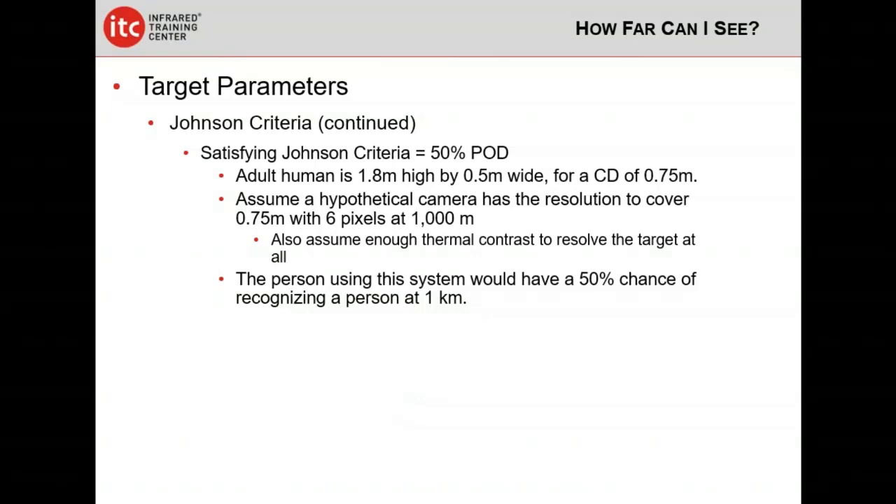Let's take that a step further. With each one of those, you've only got a 50% probability of detection. So let's say we're in the recognition realm. An adult human is defined by the Johnson criteria as being 1.8 meters high by 0.5 meters wide and has a critical dimension of 0.75 meters. So if we're going to look at recognition of that person, we would want to cover that critical dimension with 6 pixels, and let's say we're looking at them from a kilometer away.